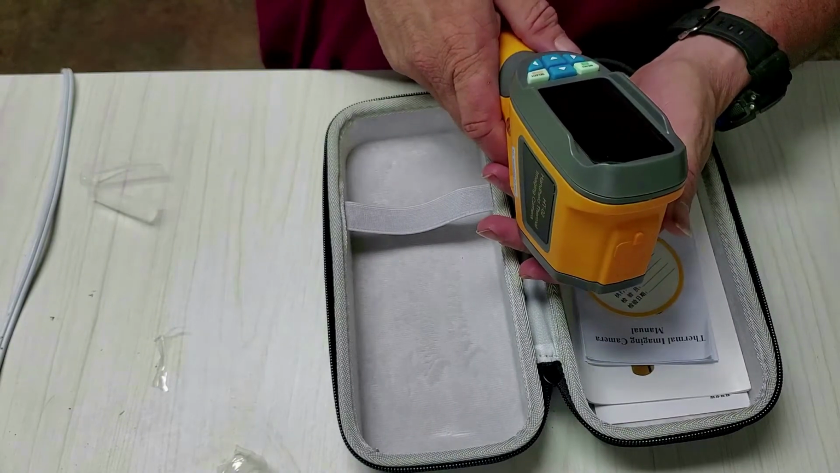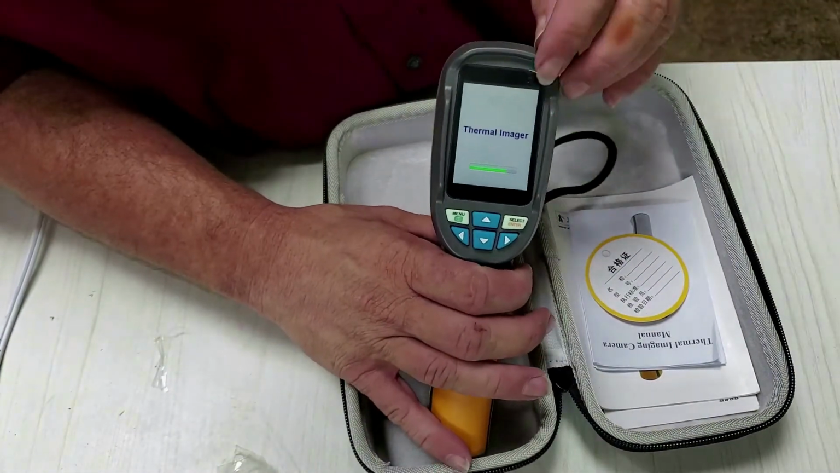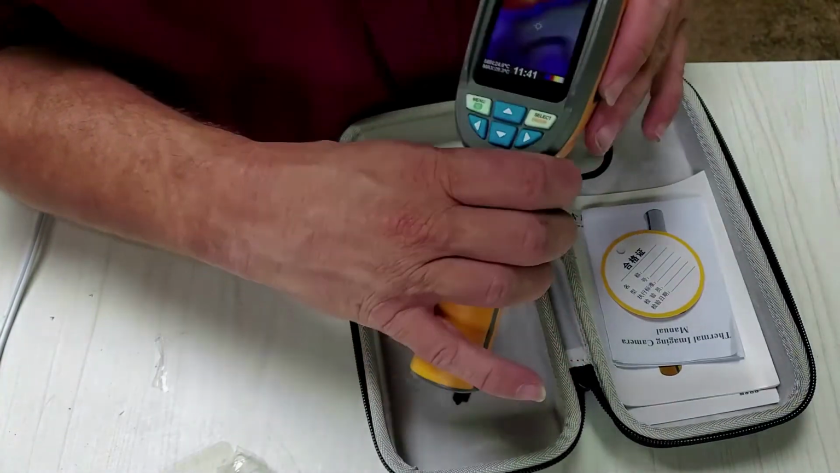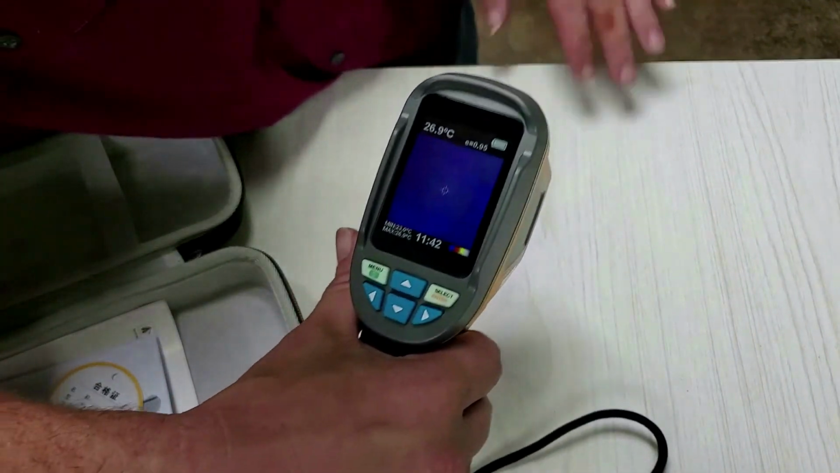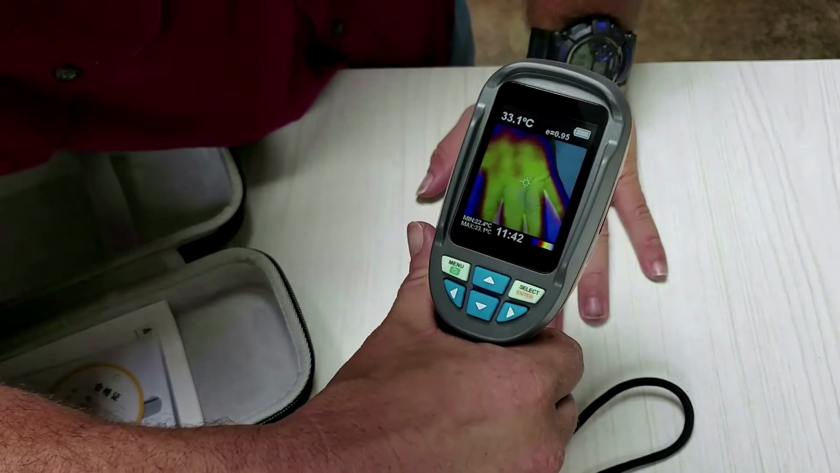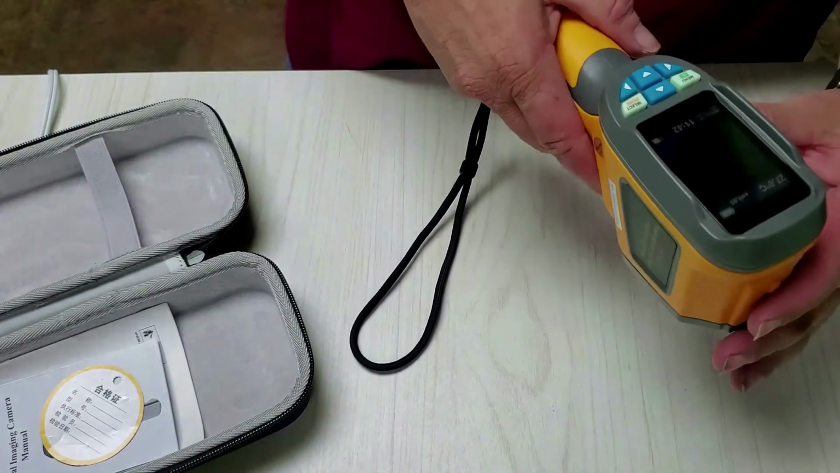So, this has a little power symbol. Turn it on. I think we could take the screen protector off. So there's nothing on here. Then I put my hand down, and take it up. Still got a handprint. Cool.